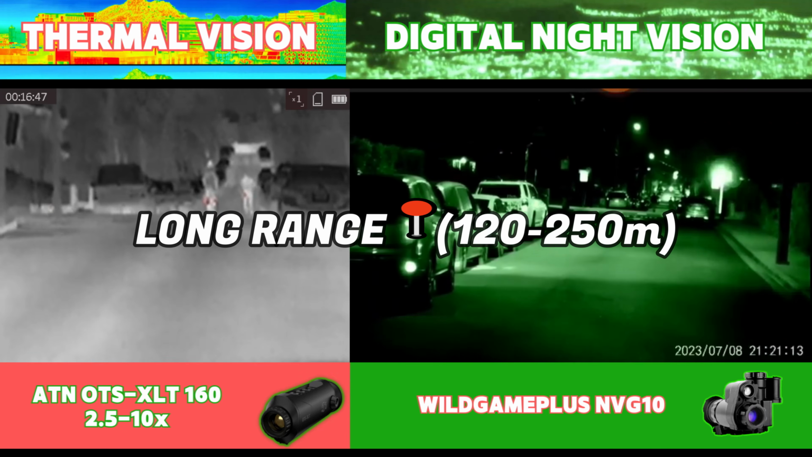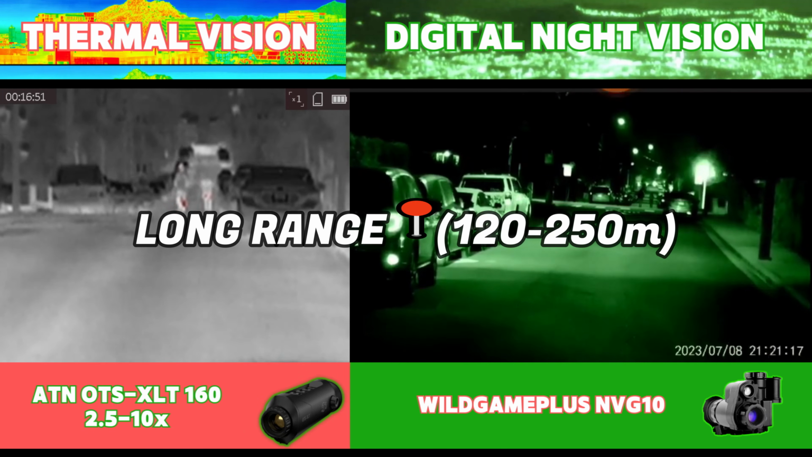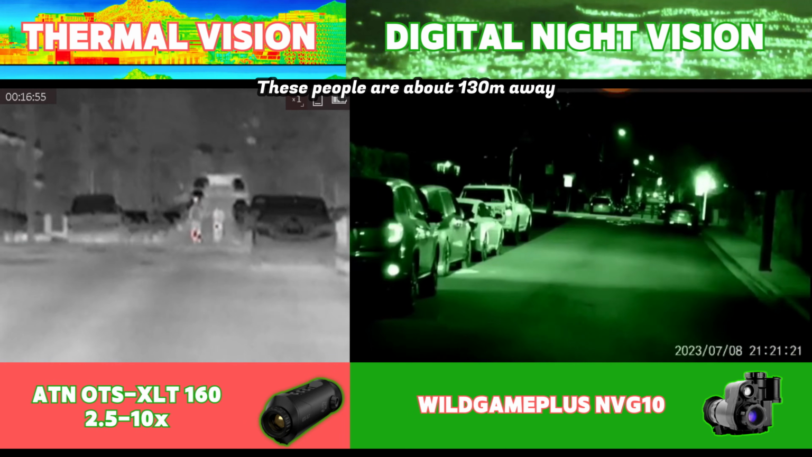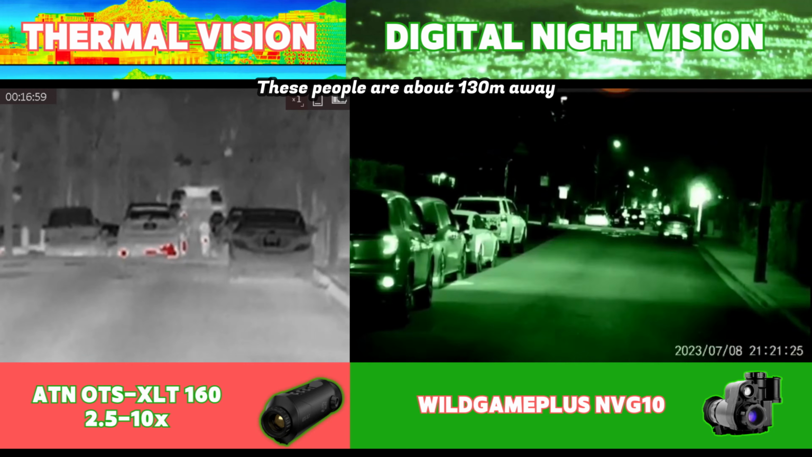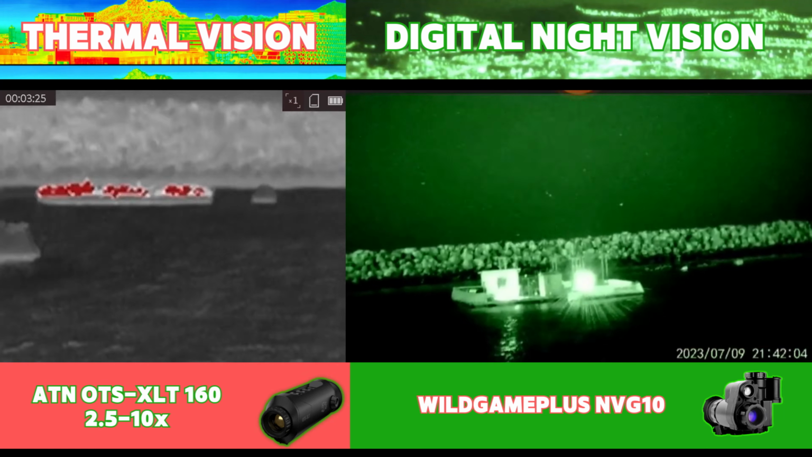Now we've increased the distance significantly, and our subjects will be somewhere between 120 and 250 meters. At this point, the digital night vision isn't providing us with all that much human detection ability, but it does give you a nice wide and clear view of the environment, but the thermal monocular does start to gain a huge advantage when it comes to detection.